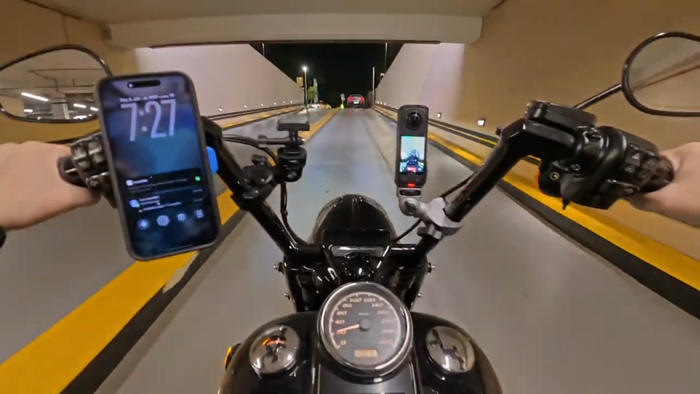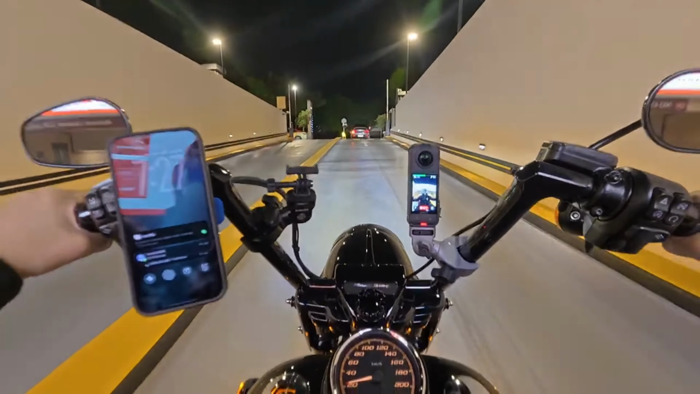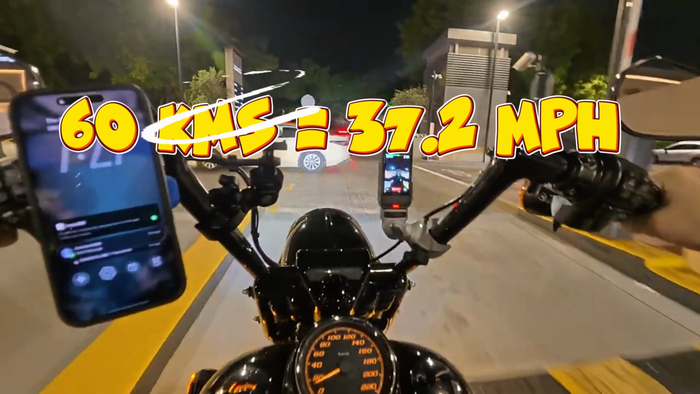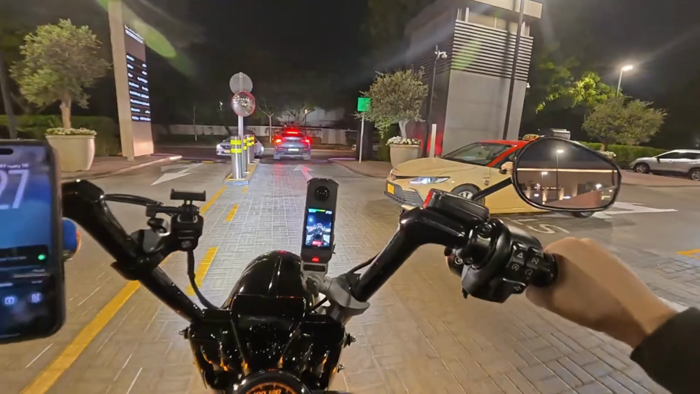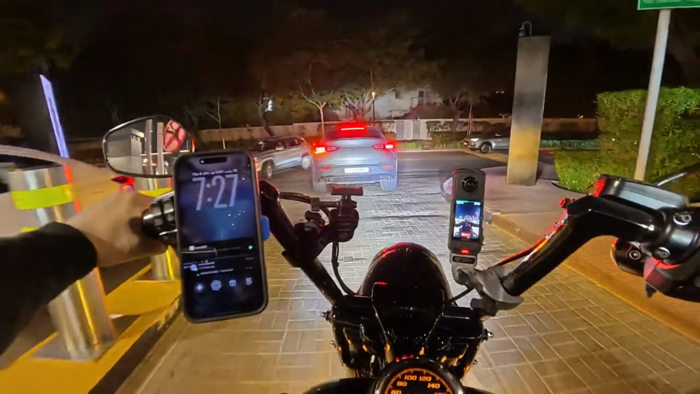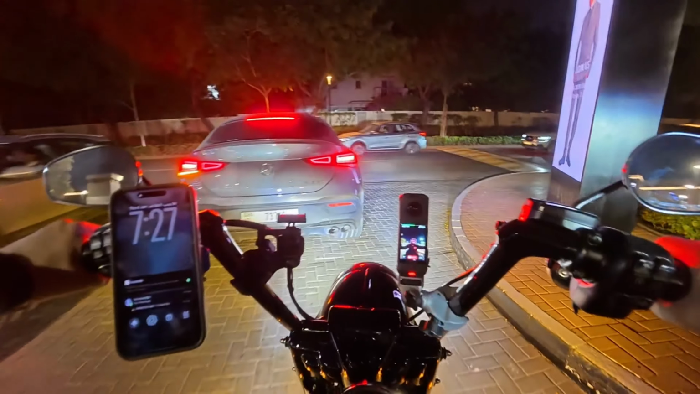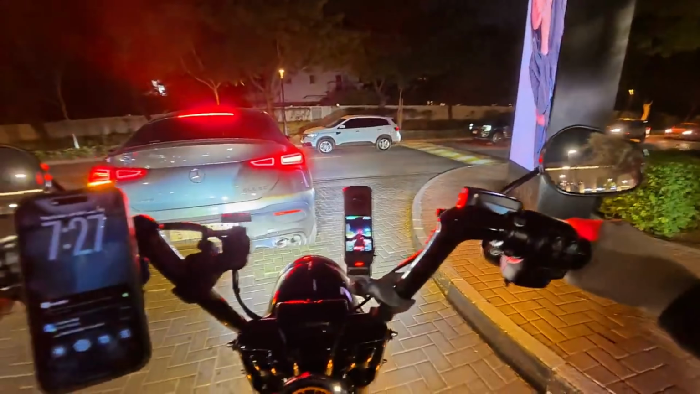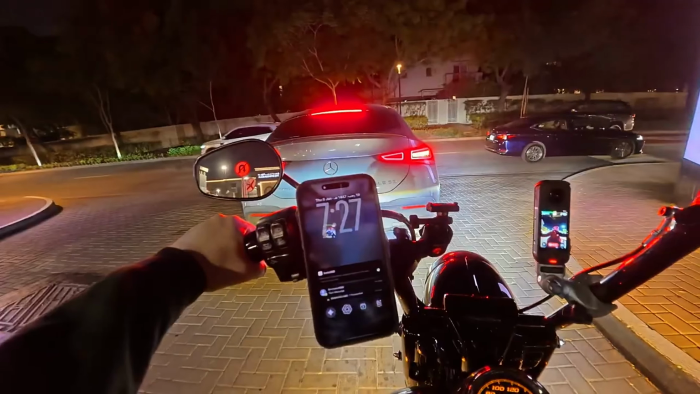But remember, sweet spot. I told you, 60 kilometers per hour. I don't know what it is in miles per hour. You can do the conversion yourself. But anything above that is a no-go, otherwise it's going to start distorting the sound. And the same goes for the DJI Mic 3, I'm assuming. We can do another test now, just to prove what I'm saying is true.